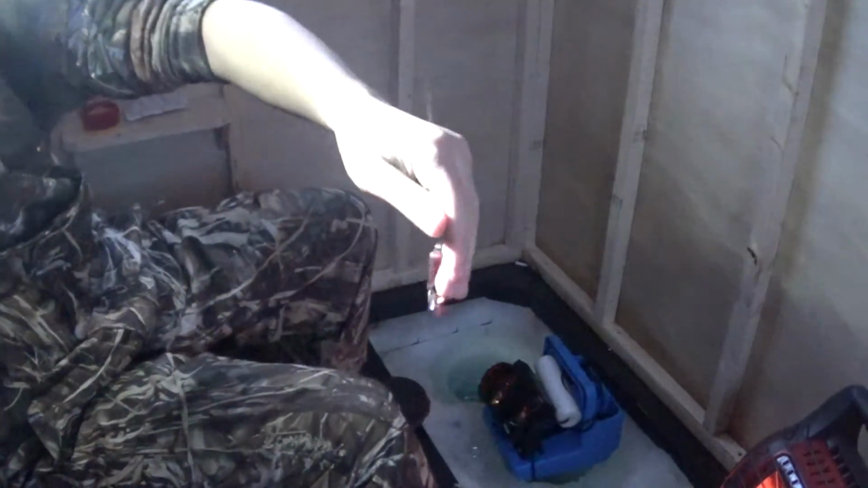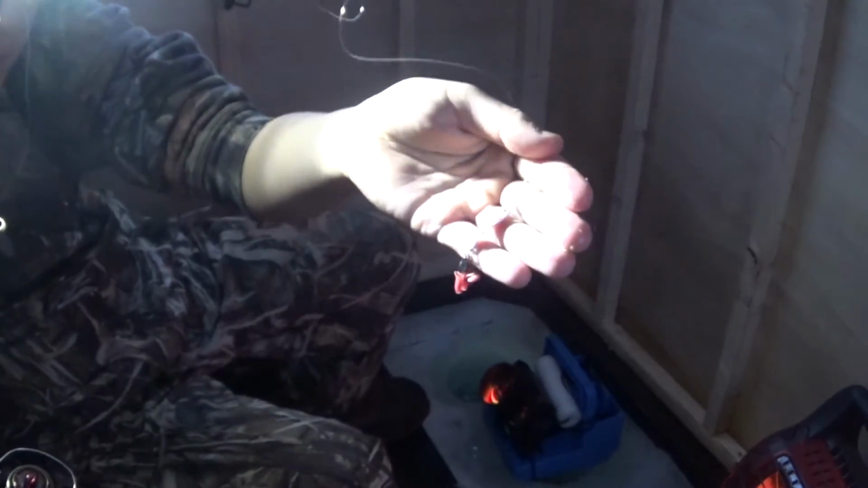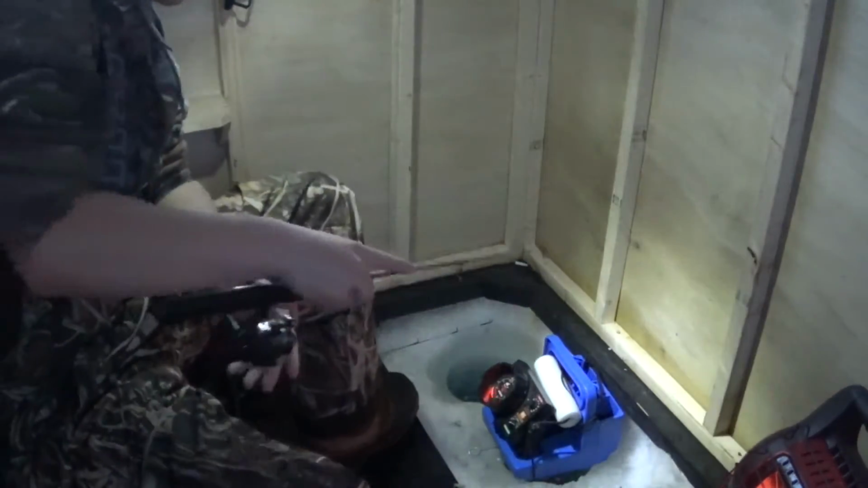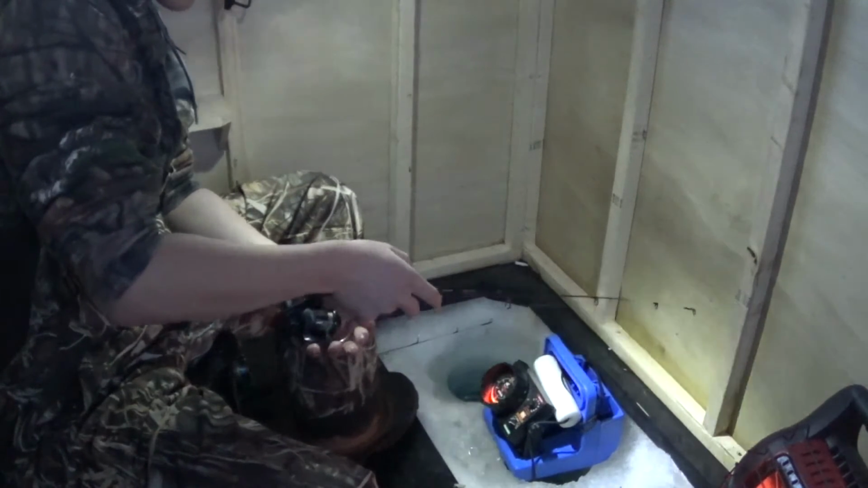Here's what I'm using, just a pink tumbler spoon in the pink color. I also use the glow goldfish color. That works really well. There we go. Got him. He just raced up and nailed that tumbler spoon.